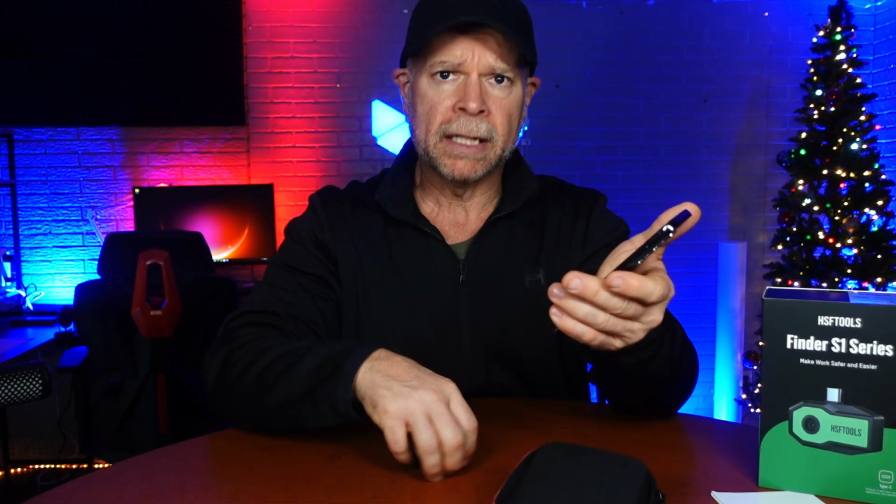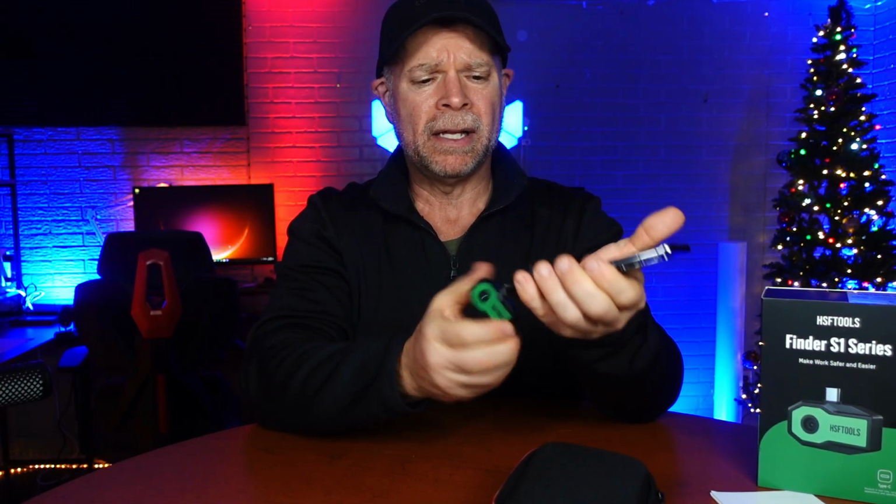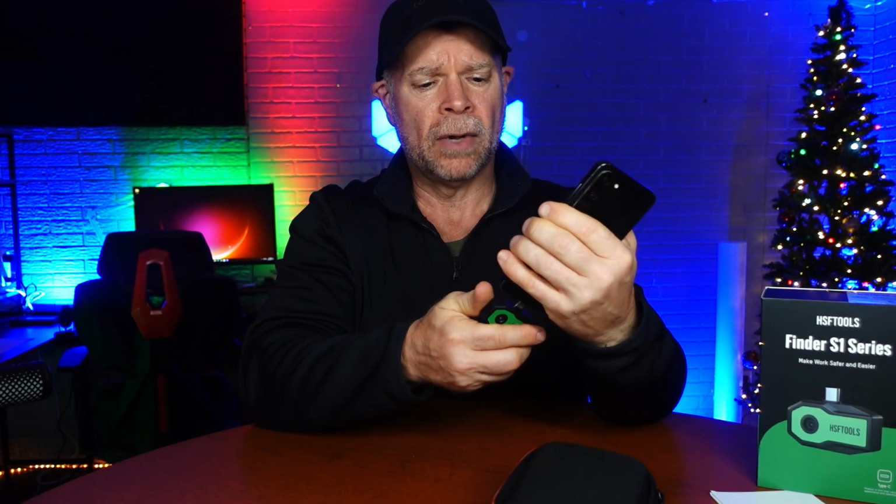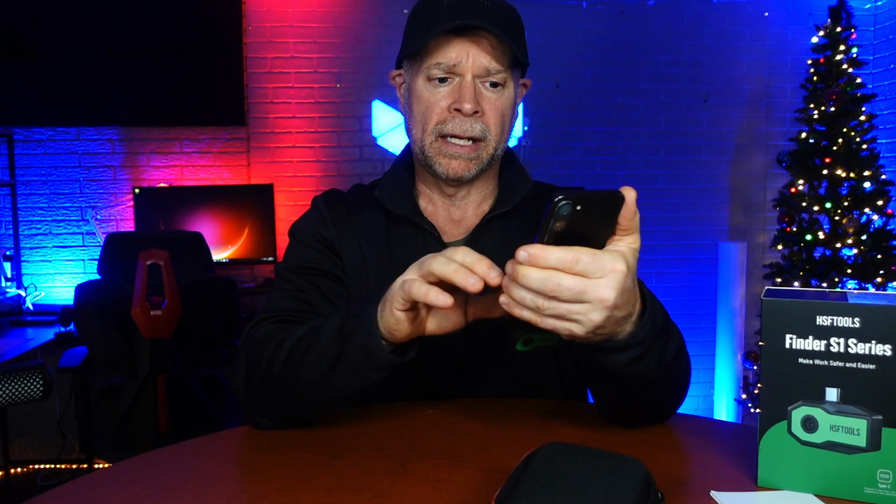Now, when you do plug this in, one of the first things it's going to ask you is, would you like for the app to open up whenever you plug the camera in? And I think, in my opinion, that is just the easiest thing to do because we're not going to be using these all the time. And it might be the case that you even forget what the name of the app is, and then when you're ready to use it, you just can't find it. So I would just have this go ahead and automatically open when you plug it in.